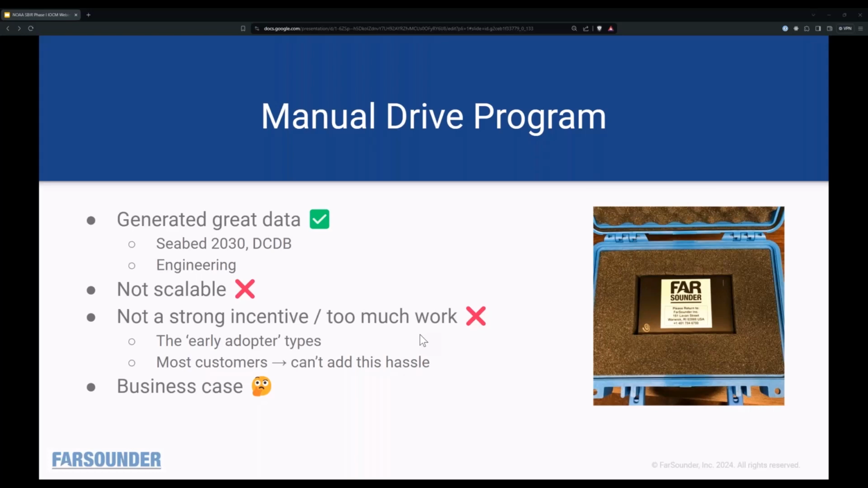And I mentioned there were a lot of customers that were happy to participate. There were some, the early adopter type of customer, that could see the longer term benefits to use that to incentivize their participation. They were willing to do it. But I would say the average customers that are very busy and have a lot going on, there's not a lot of immediate incentive for them to do this. They have to receive the drive, often internationally, install it, monitor it, send it back, and there's not really a lot of immediate incentive for them to do that extra work.